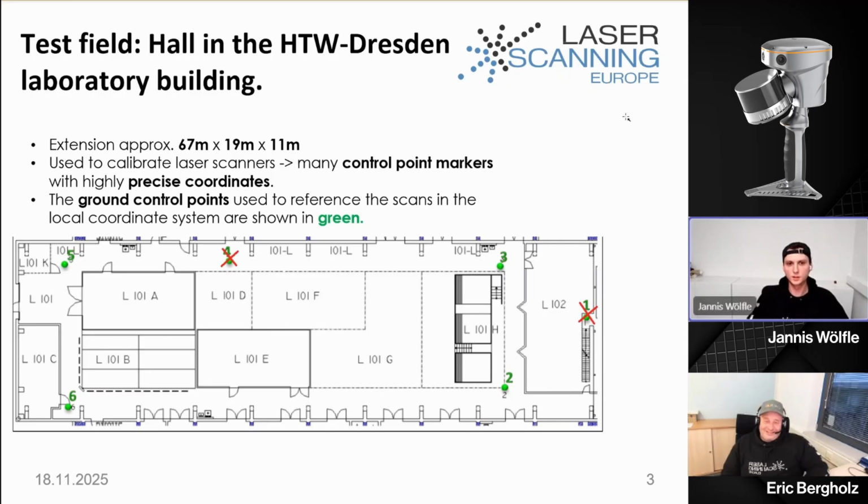Here we can see our test field and its extensions, and the green points. These are the ground control points which I used to reference the scans in the local coordinate system of the hall.